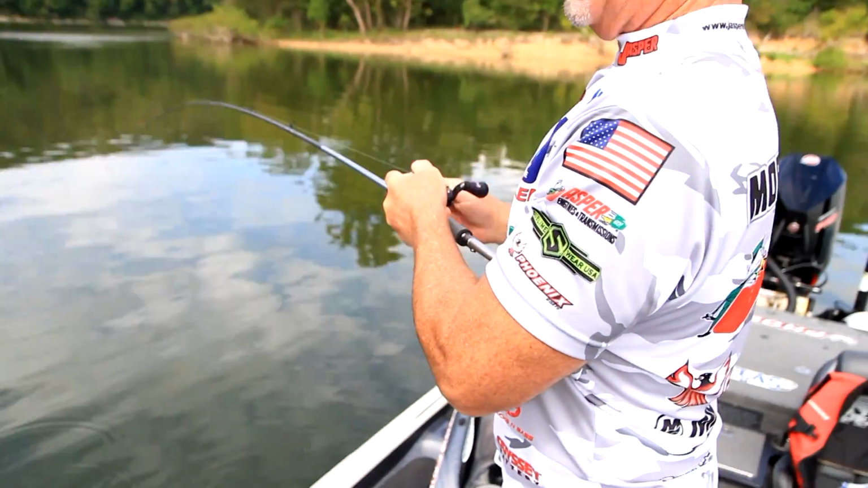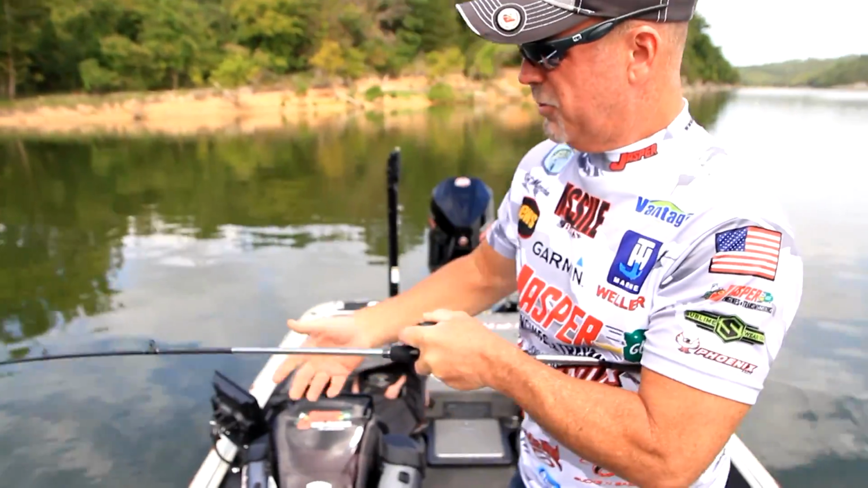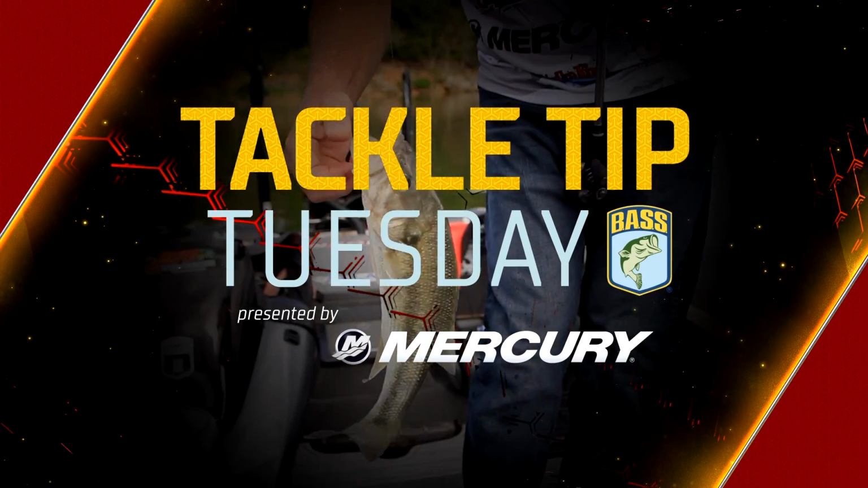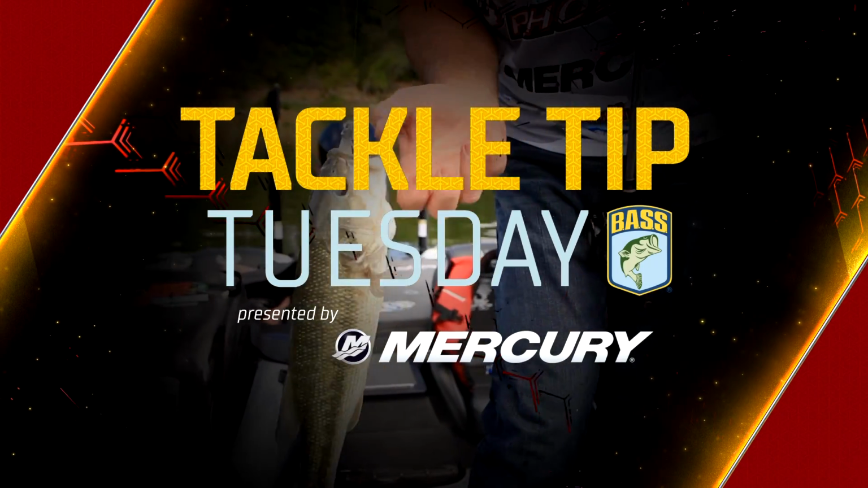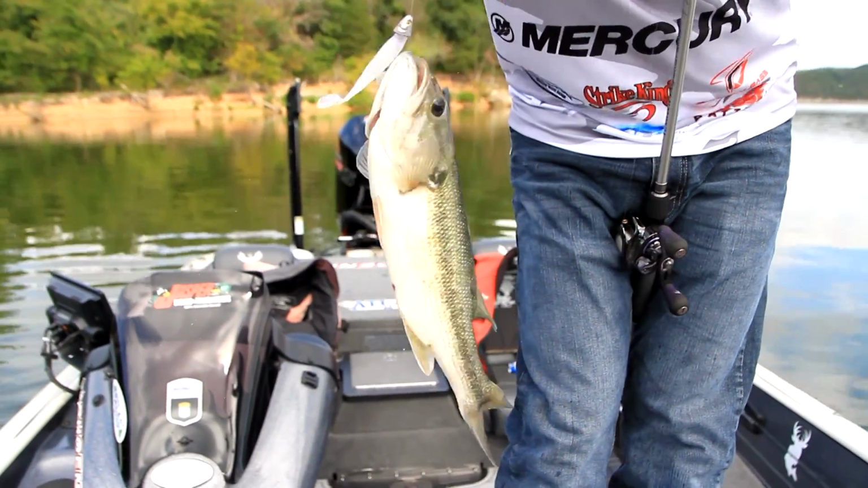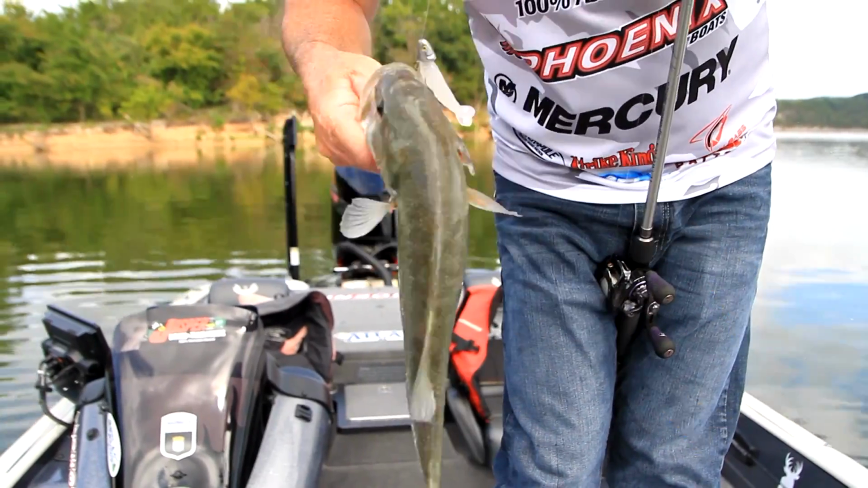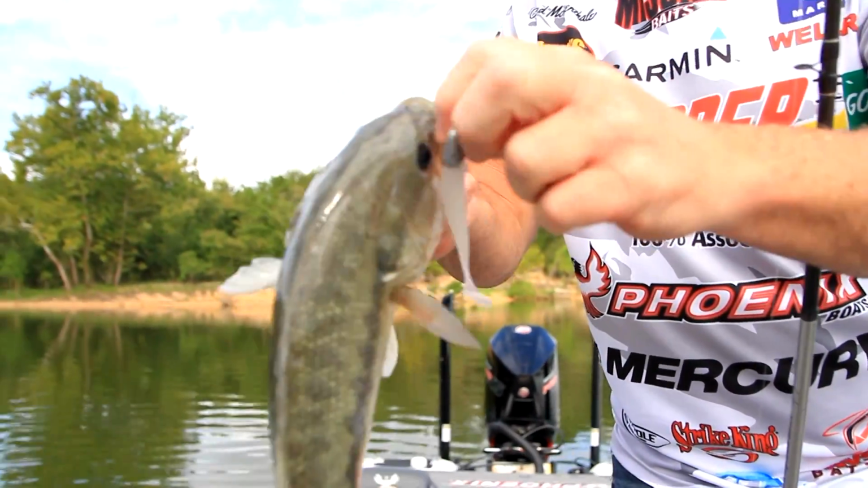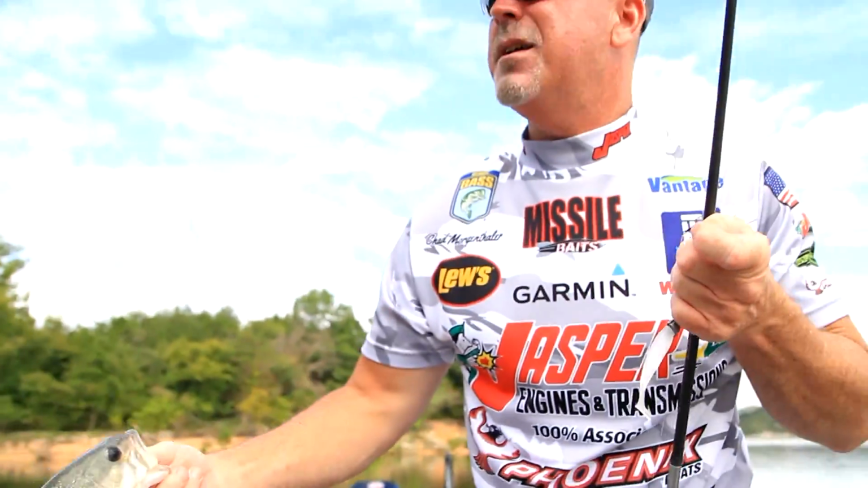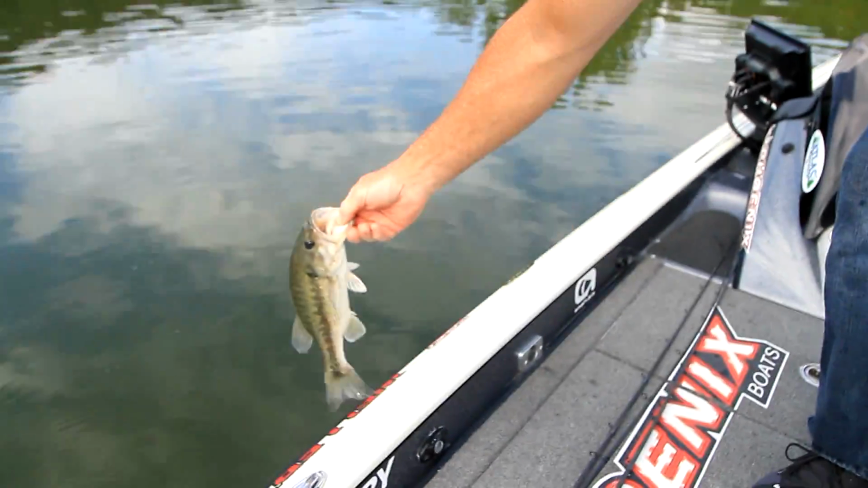There they are schooling out there too. That just shows you how many fish are out here. There's a spotted bass. And this is a little bit different rig, and I'll show it to you in just a second, as soon as I can get him to cooperate so I can let him go without getting a hook in my finger. So, spot bass. But there are some big ones mixed in with that, I know.